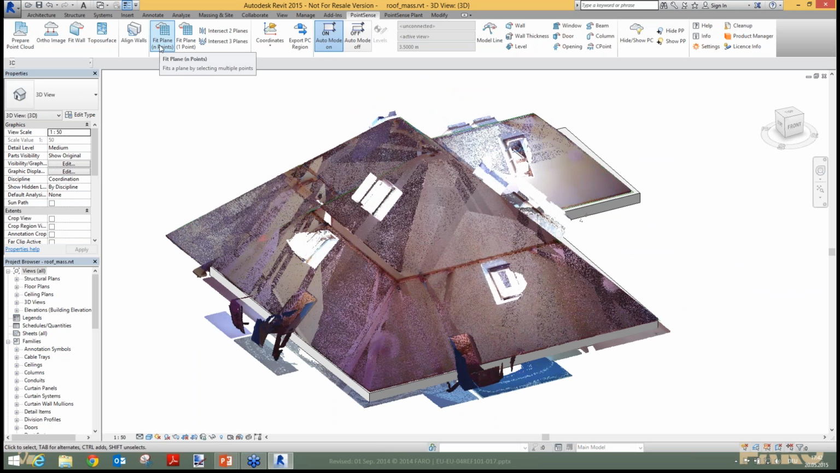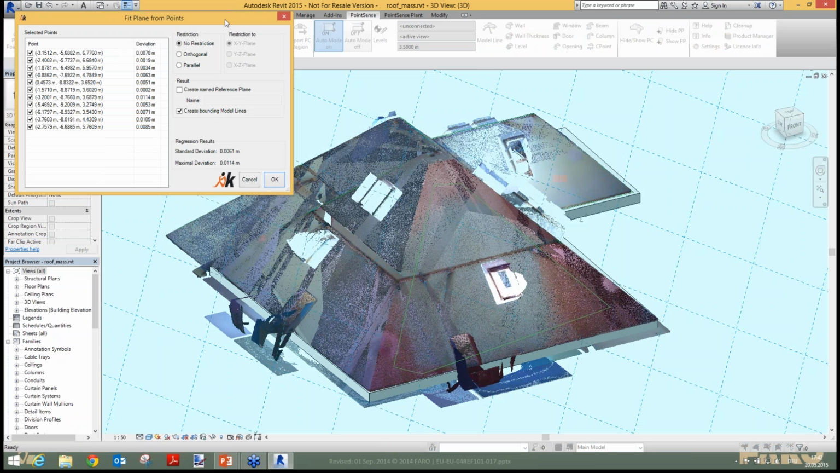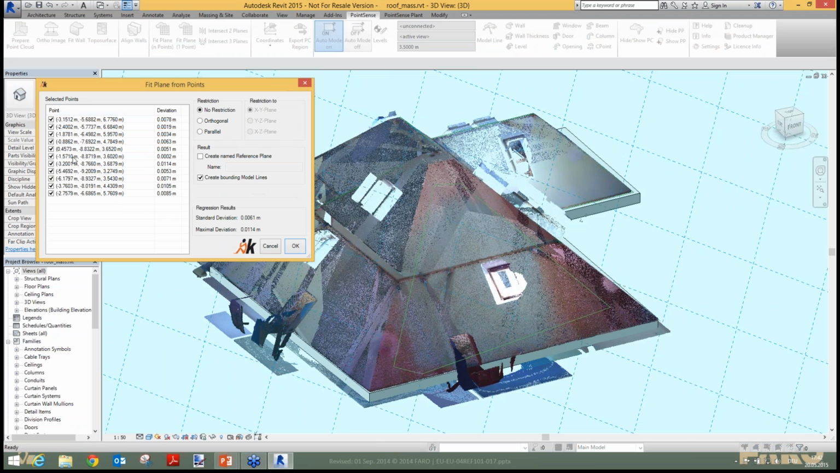So I start fitting a work plane by picking several points directly in the point cloud. I click some points on the face, on the point cloud. And you get this information dialog with all the points. You can check the standard deviation, and if you have a point that is far away from the plane, then you can turn it off.